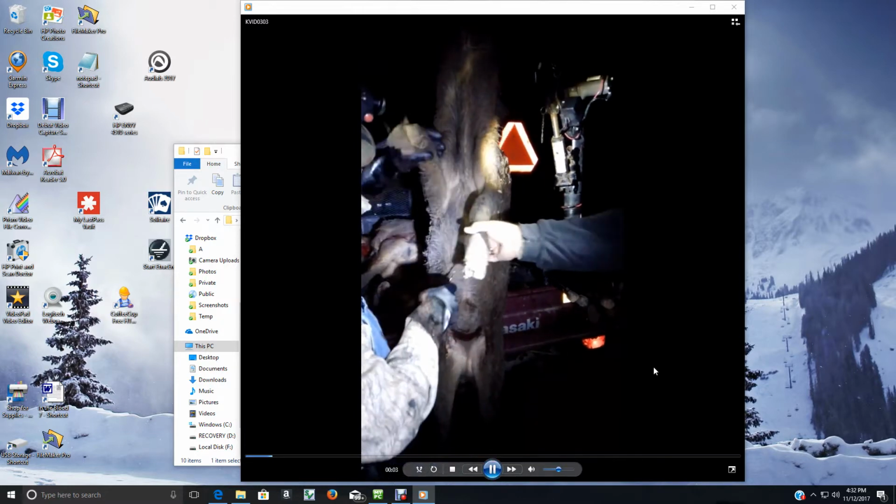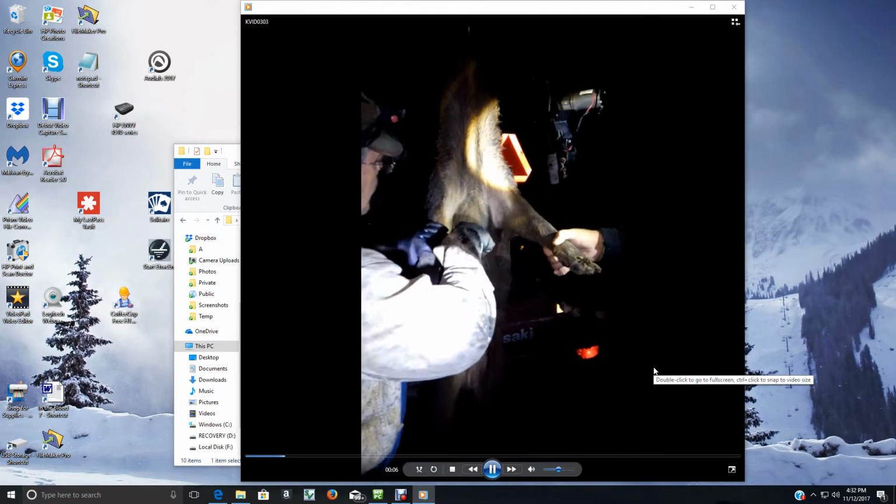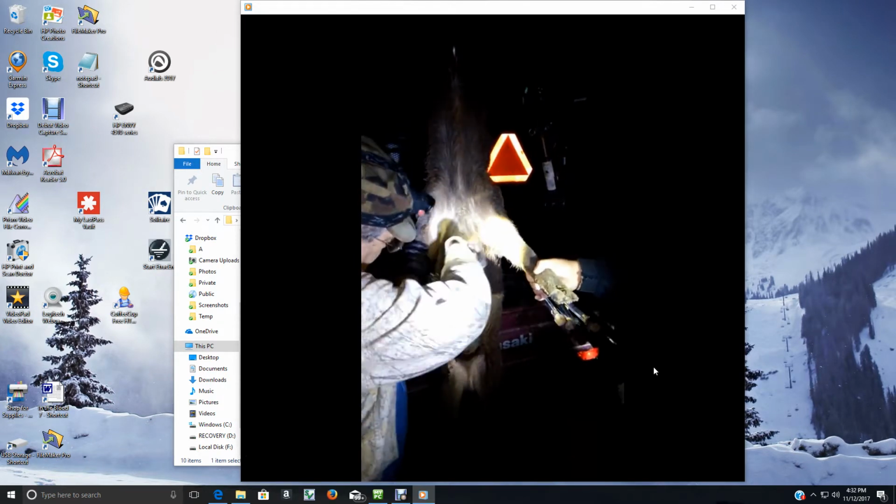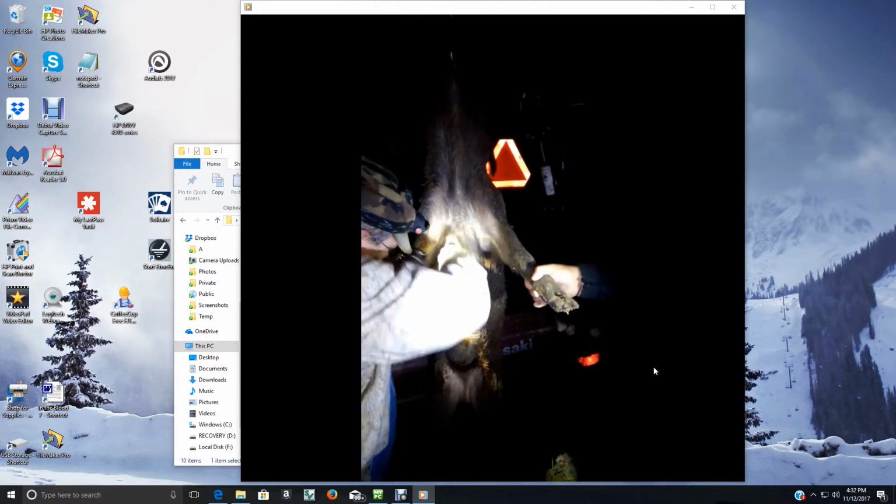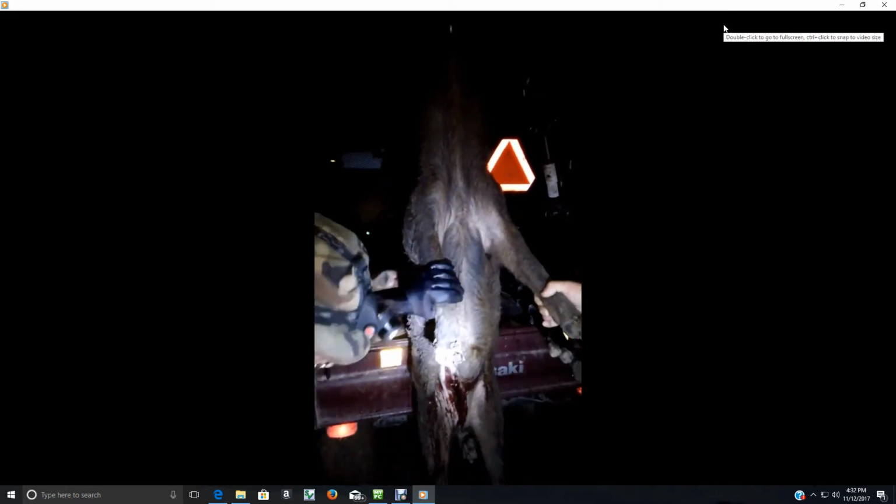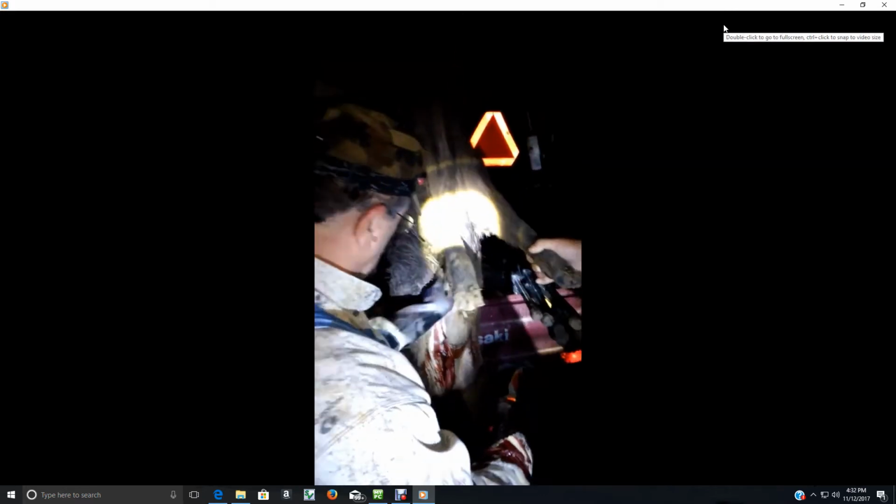Got a hog here. We're gonna start. My knife is getting dull because we've done a few. We're gonna come all the way down. Oh, my knife is getting dull. All the way down. Now I'm gonna use a gut hook. Go up to that breastbone right there and come all the way down and get blood all over you. Now we're gonna reach up inside the hog.